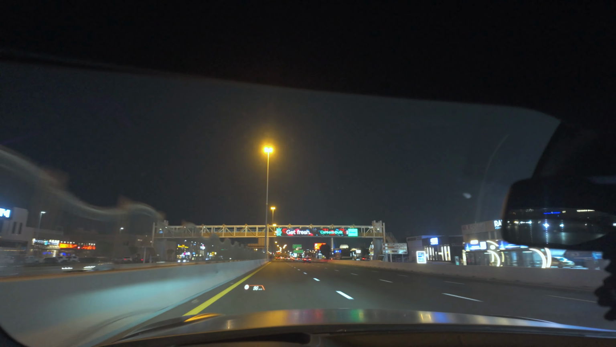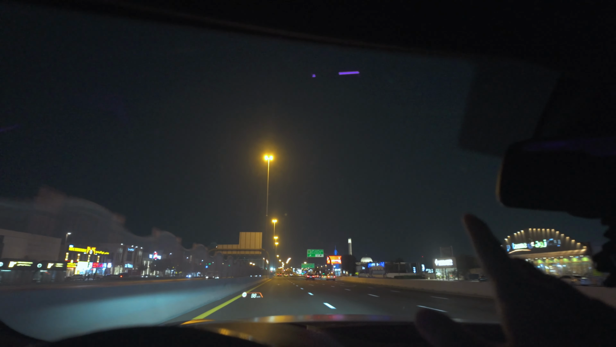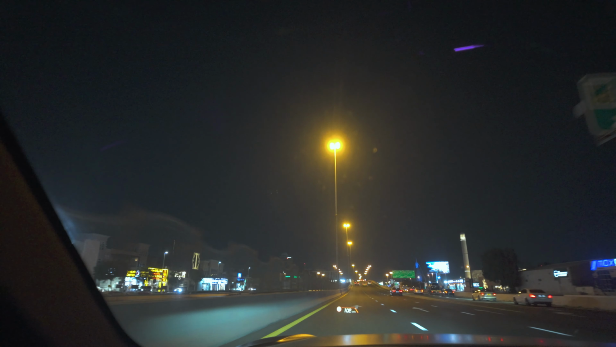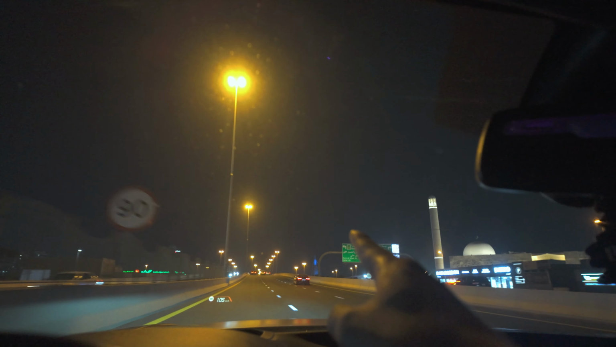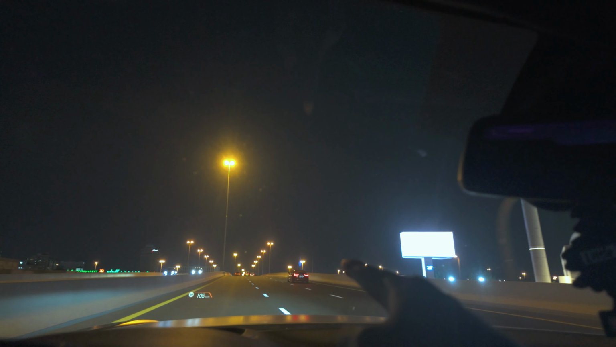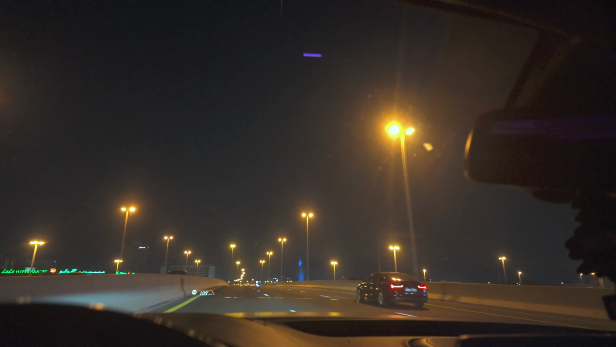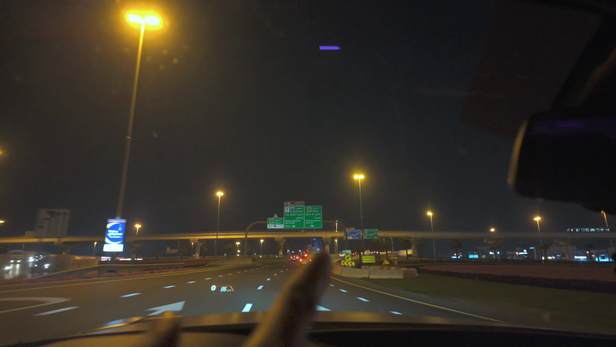So this is where we are, just a little background. This is how Dubai looks like for a lot of my viewers that are not based in the UAE or in the GCC. We are currently in Umm Suqeim Road. You guys know that building right there that is glowing blue. I don't know if you guys can see that on the camera, but that is Burj Al Arab. So I'm going to be making my way now to Jumeirah, which is just straight ahead here.